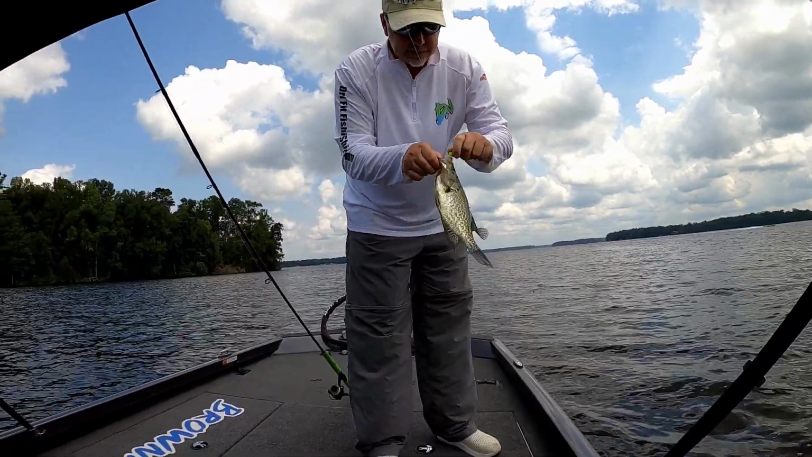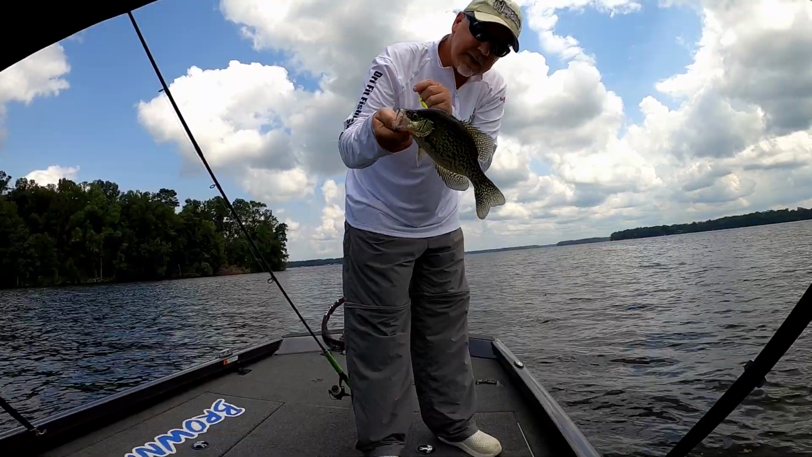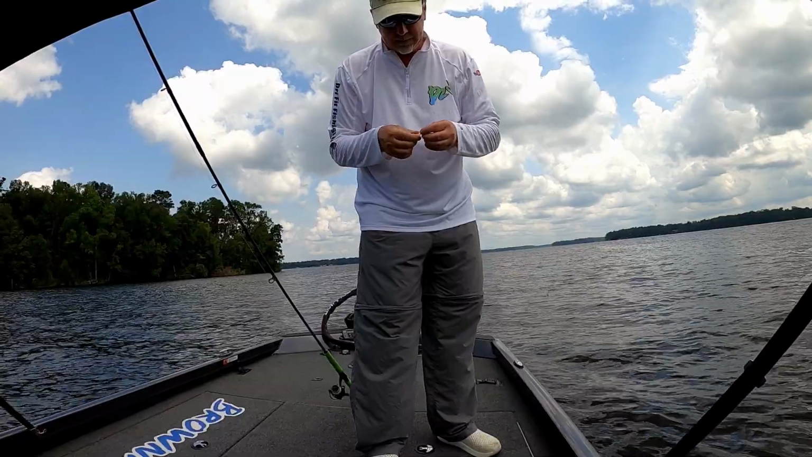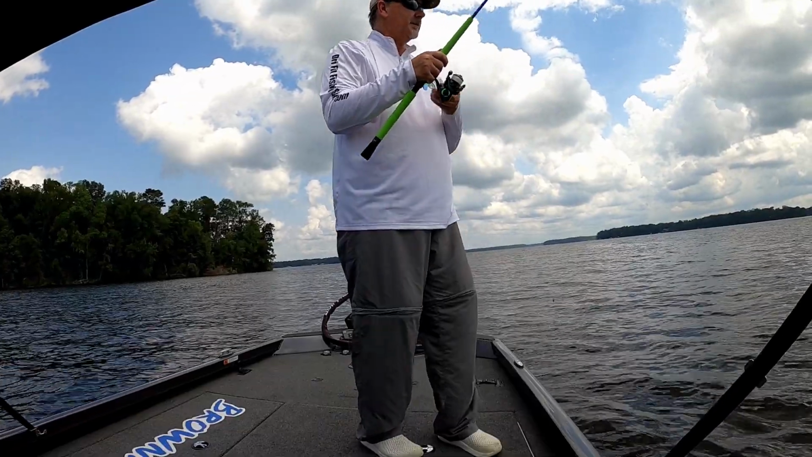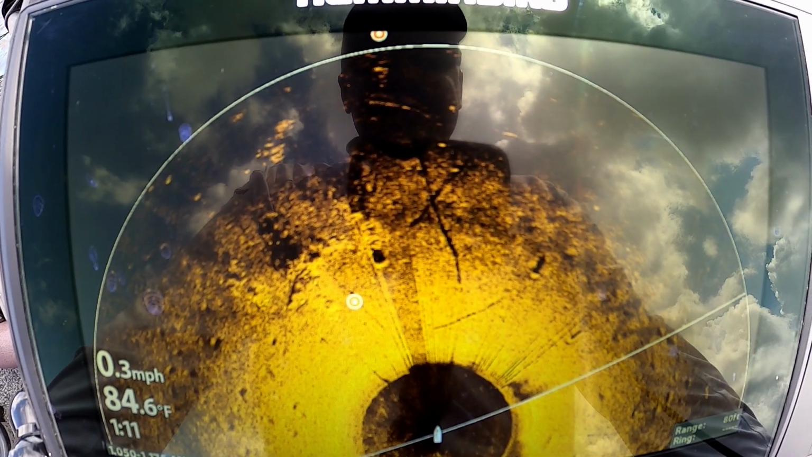Crappie, still not a monster, but a respectable size one, eating size, probably 11 inches, 11.5 inches. But I tell you what, I've been chasing these crappie around right here, guys, and they are not biting today. It is tough. Those are the school of crappie that I have been trying to catch, not very successfully.